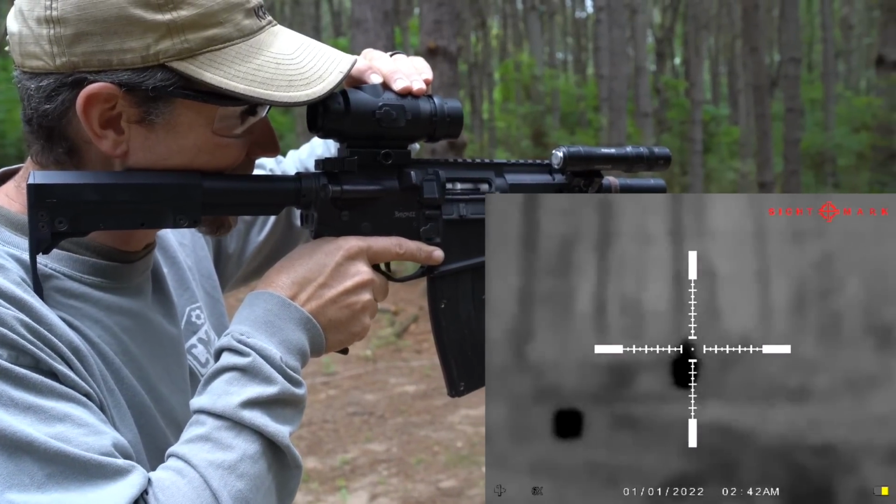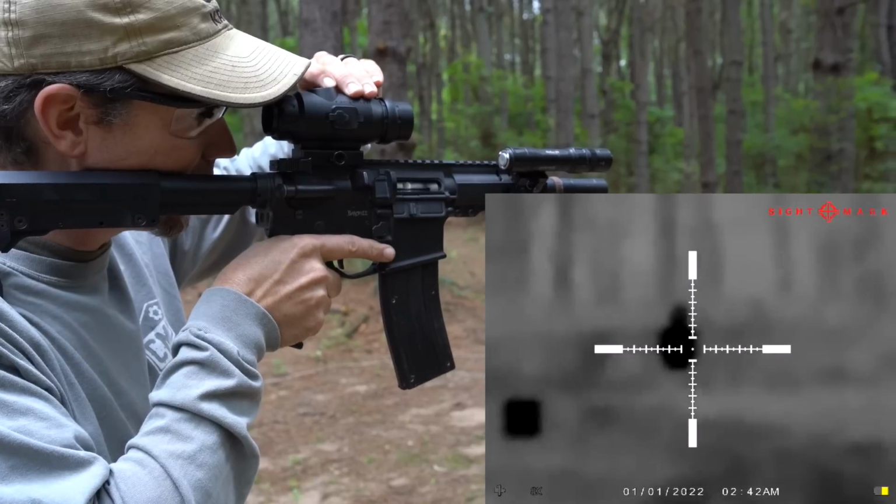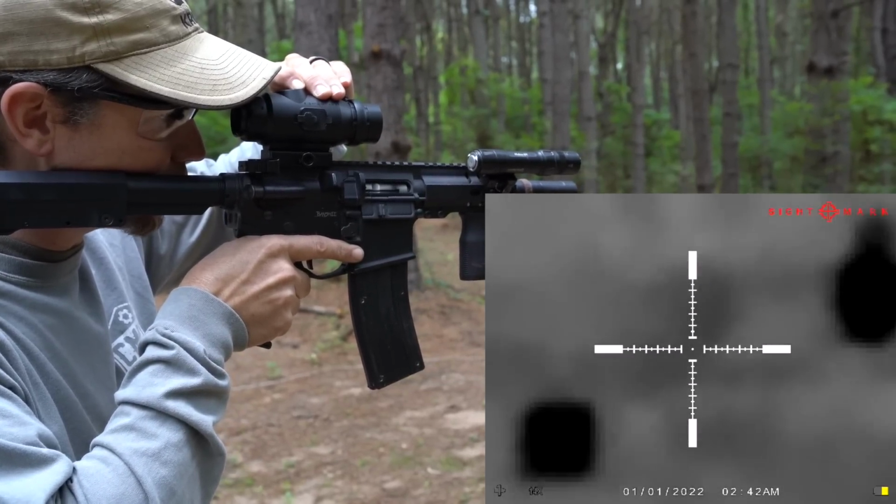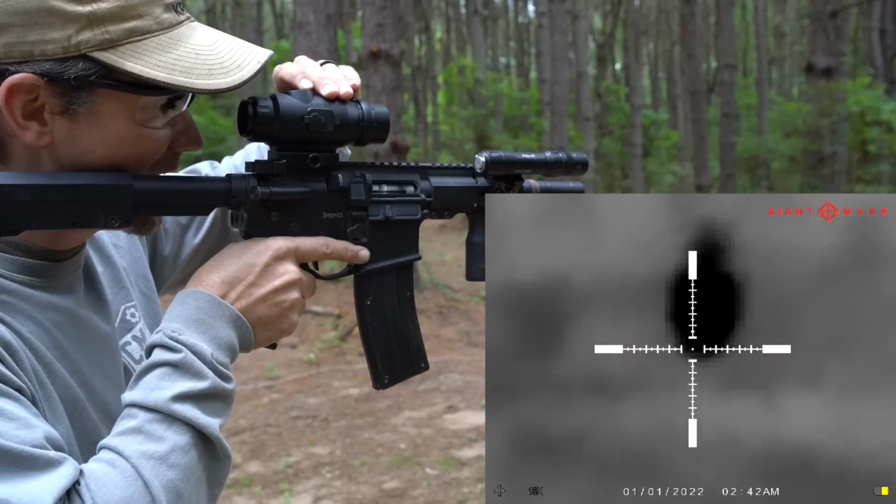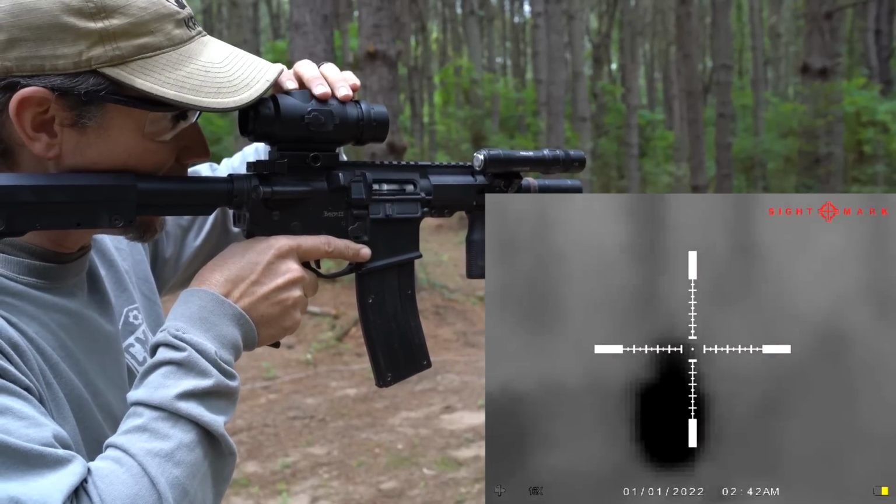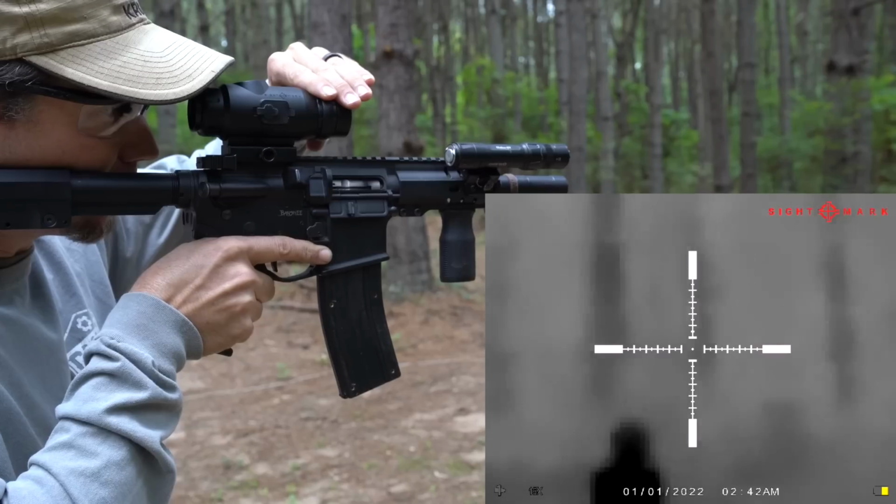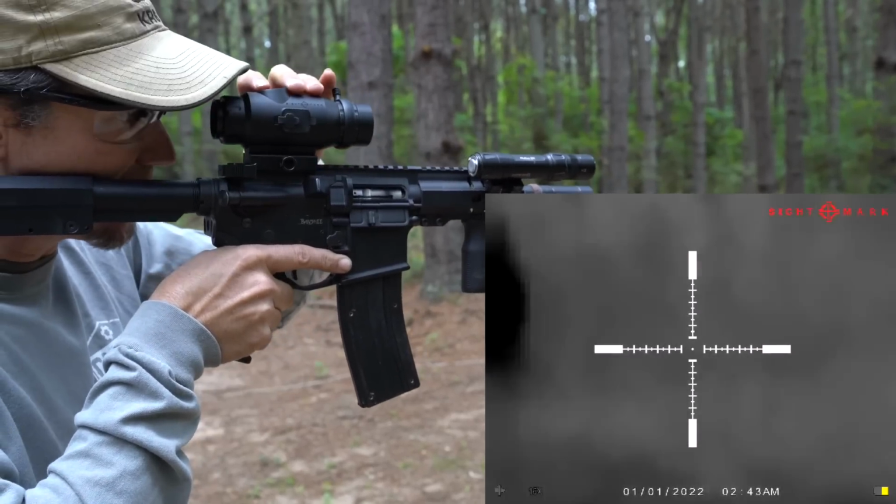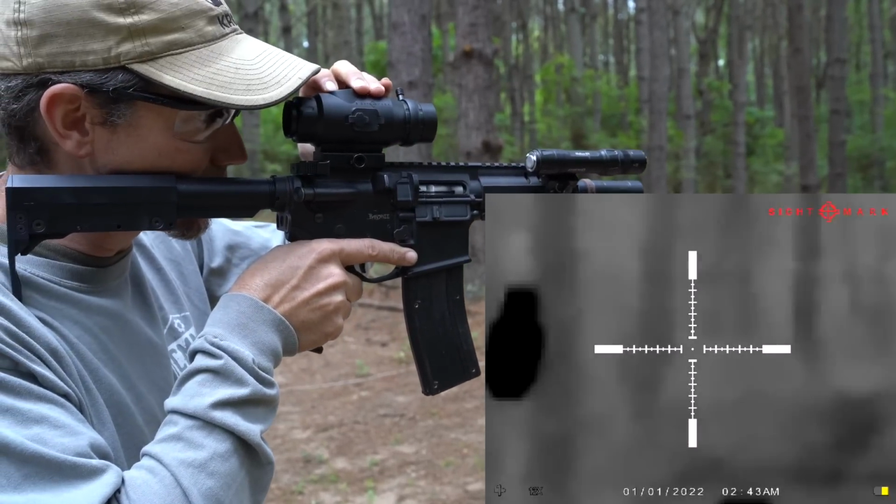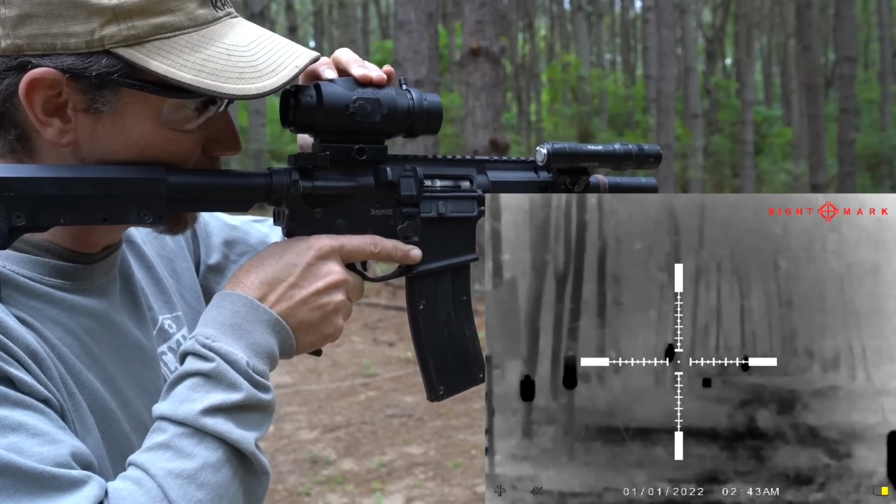So now we're on 6x. You can see in the bottom left corner, 8x, and then 10x, 12x, 14x, 16x. And the target I'm looking at right now is at 100 yards. Let me make sure I'm in focus though. Yep, that's about it. So it does pixelate because we are not optical zooming. This is only a digital zoom, but that does help, especially when you're firing and shooting.